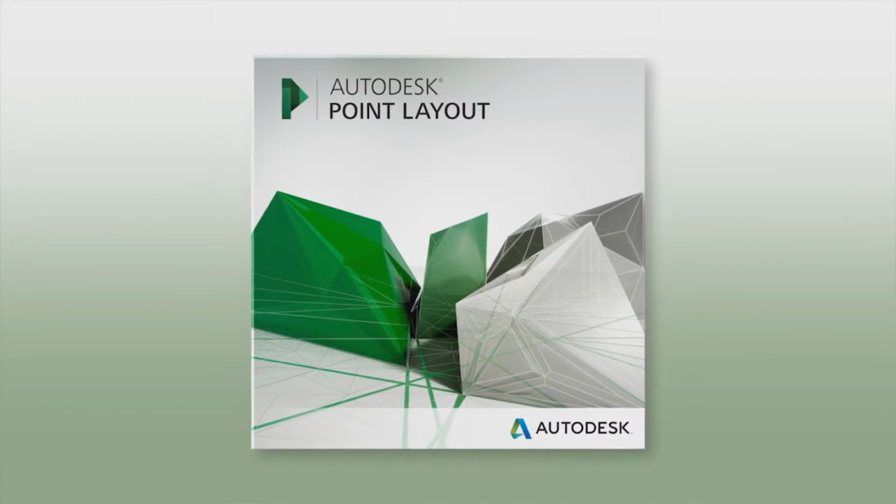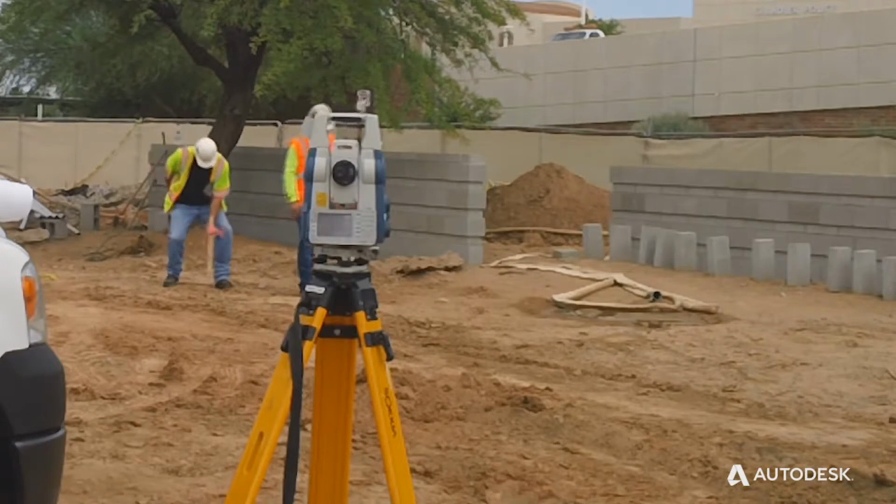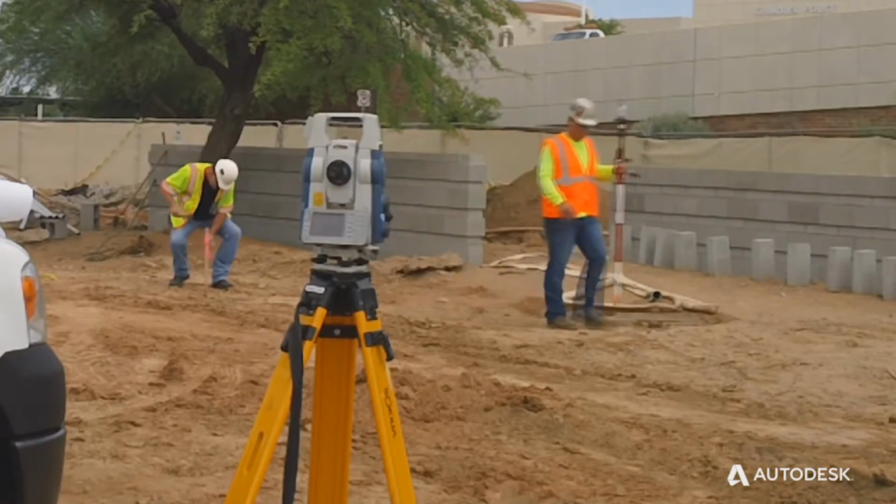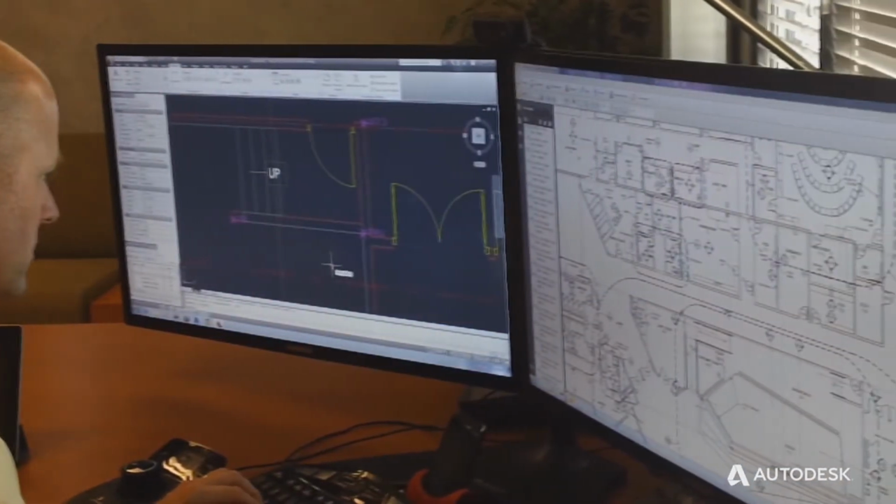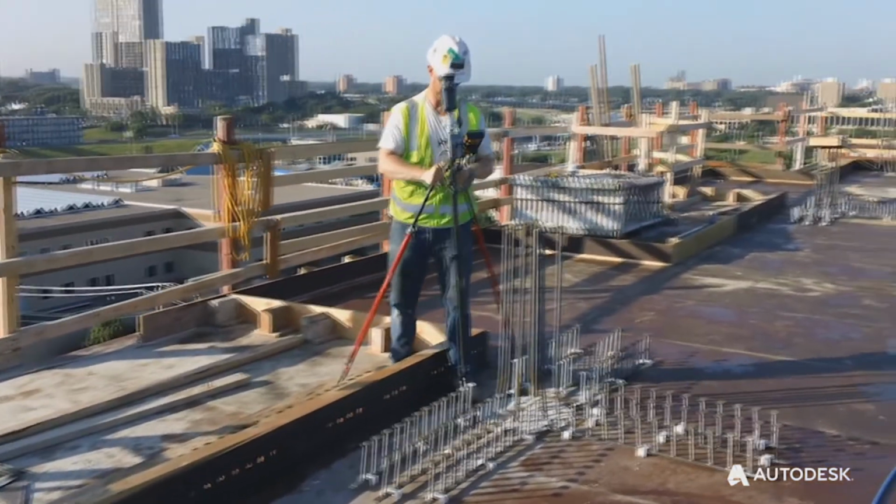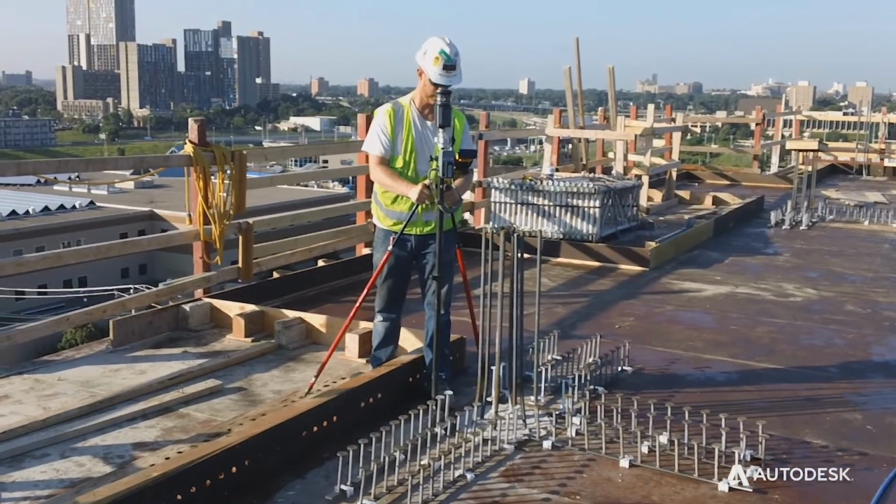Autodesk Point Layout is a software that allows us to affix a point within an object in a three-dimensional model, export that out to a total station, and use that in the field to actually lay out a specific point. The idea behind it is to virtually build the project in the computer before we get guys on site. I'm able to take all the information and all the coordination that we do within these models and take it out to the field by using survey coordinates. So our field engineers are actually laying out what we coordinated within the model.